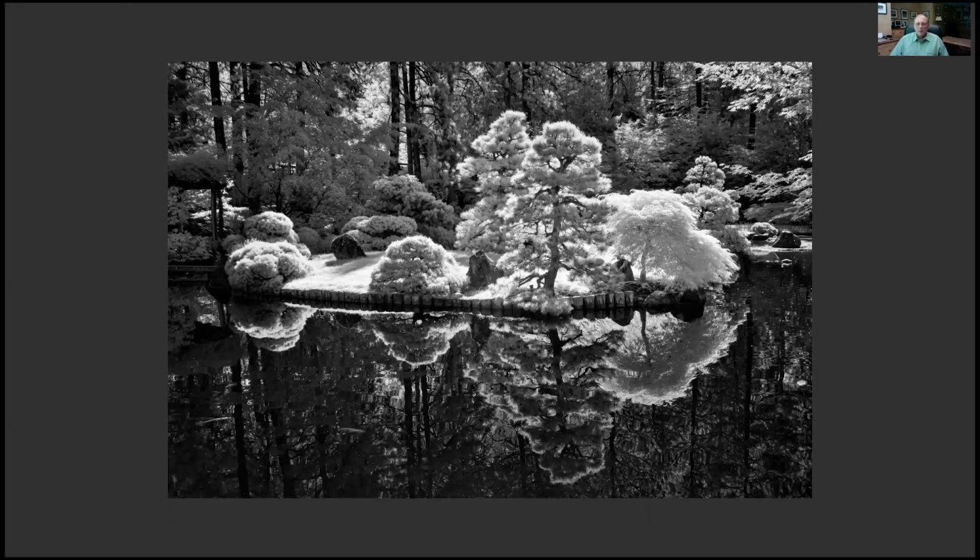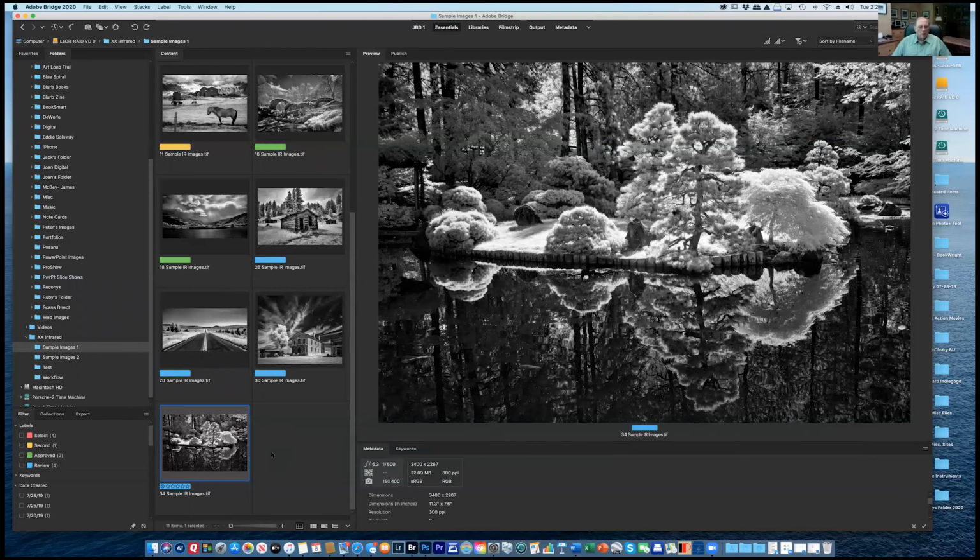And that is a Japanese garden in Helena. So we just looked at several images. I don't know if you want to see any more. I think that's good.